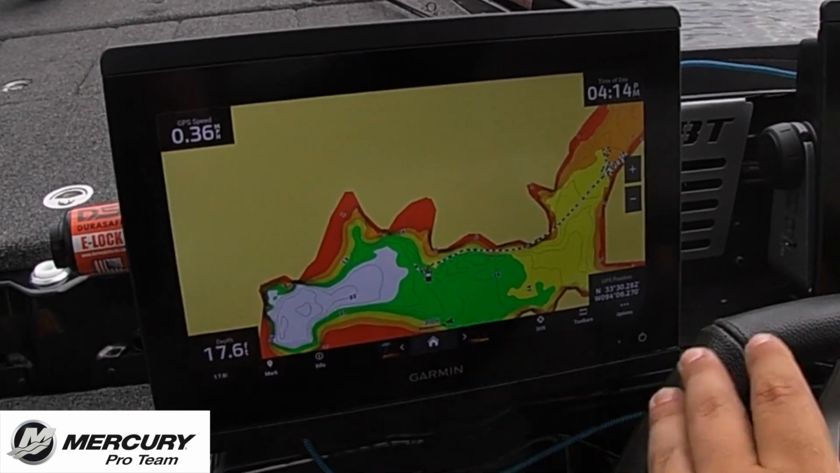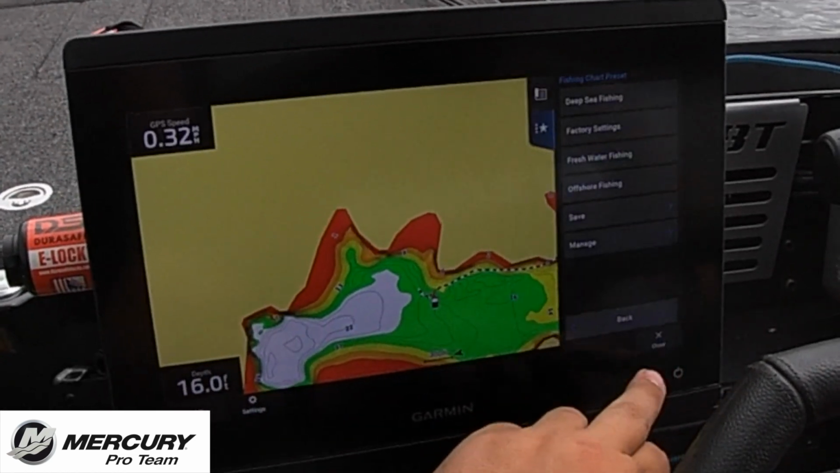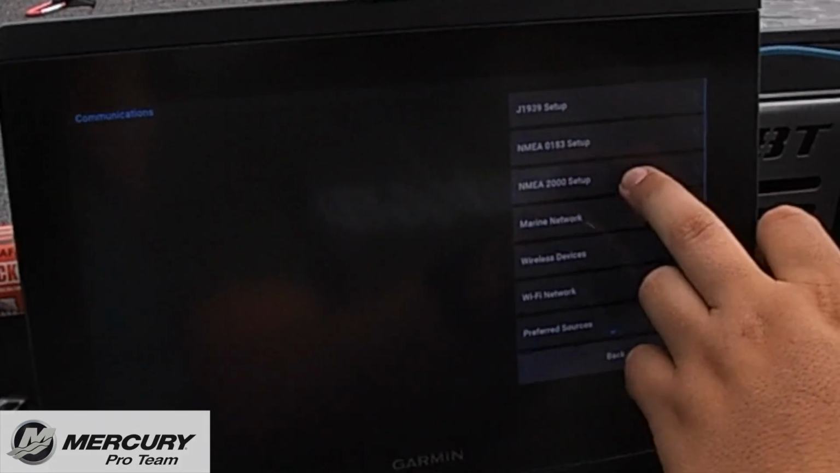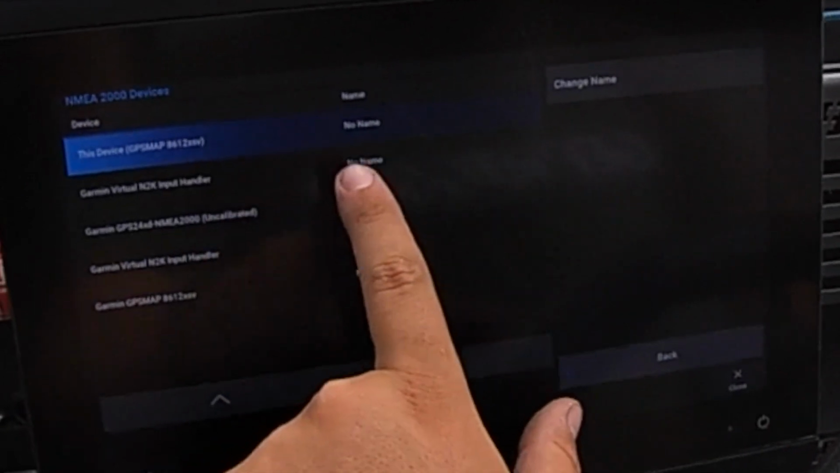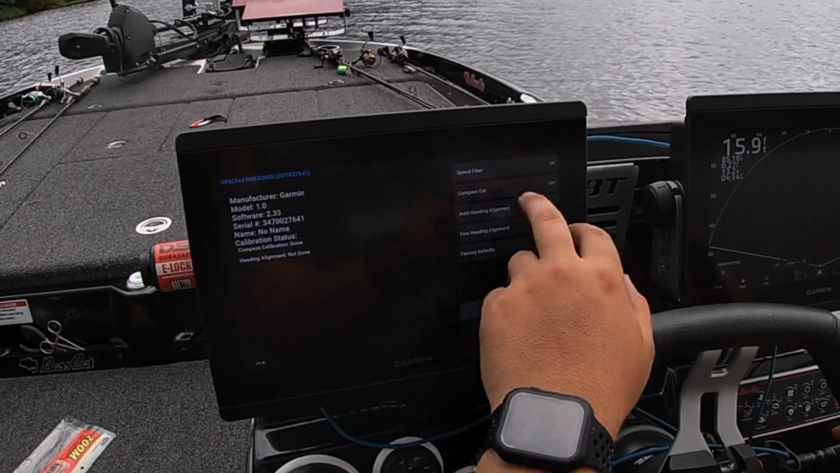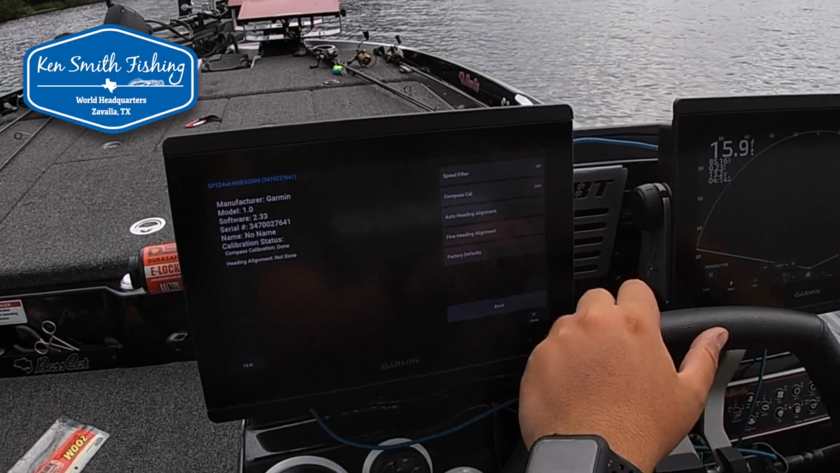So what we have to do to fix that is we're gonna come to options, go to settings, we're gonna go to communications, go to our NMEA 2000 setup, device list, and then right here we have our 24XD. We're gonna hit review and see we got our compass calibration, everything done there. You know, we got Q90 on that, so we're good there.